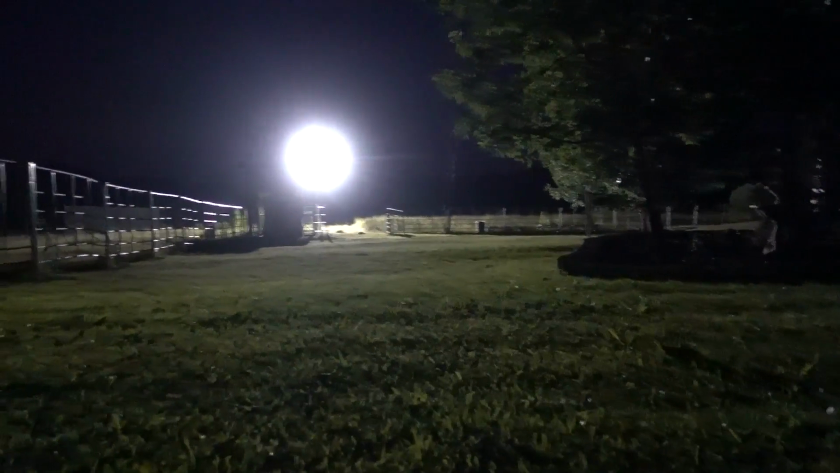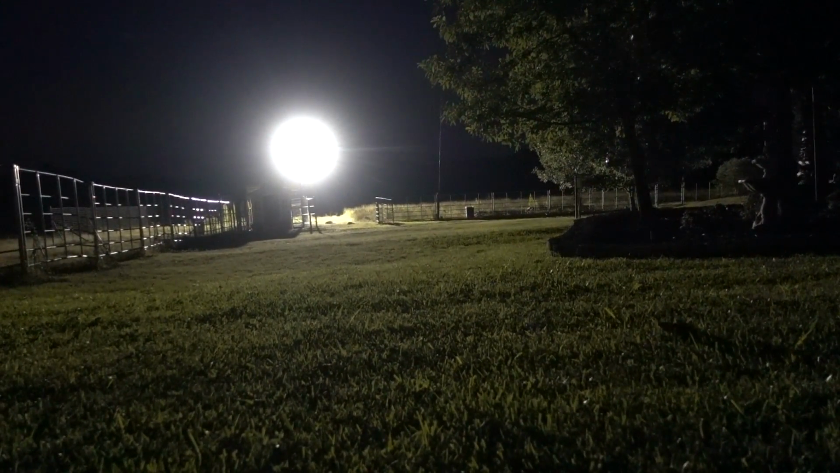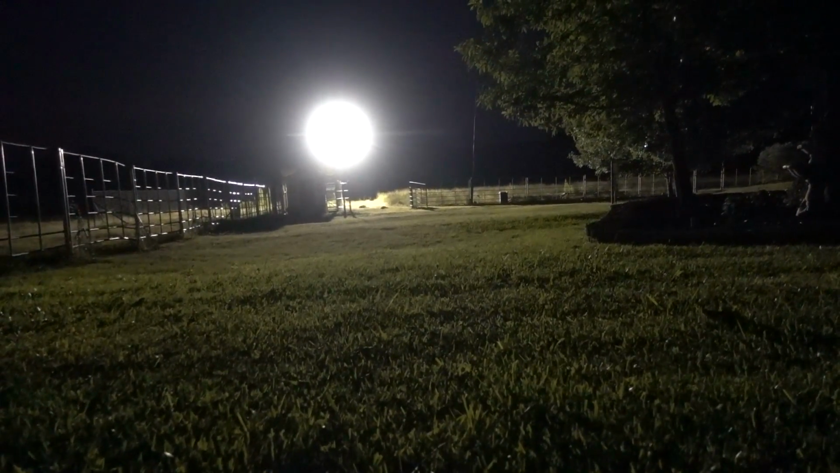Pretty neat. Turned on the arena lights. That used to be a horse arena out there, and we kind of tore it up because I don't have any plans on using a horse arena. That one's pointed straight at me, but look how, I don't even need night vision or thermal with this thing.